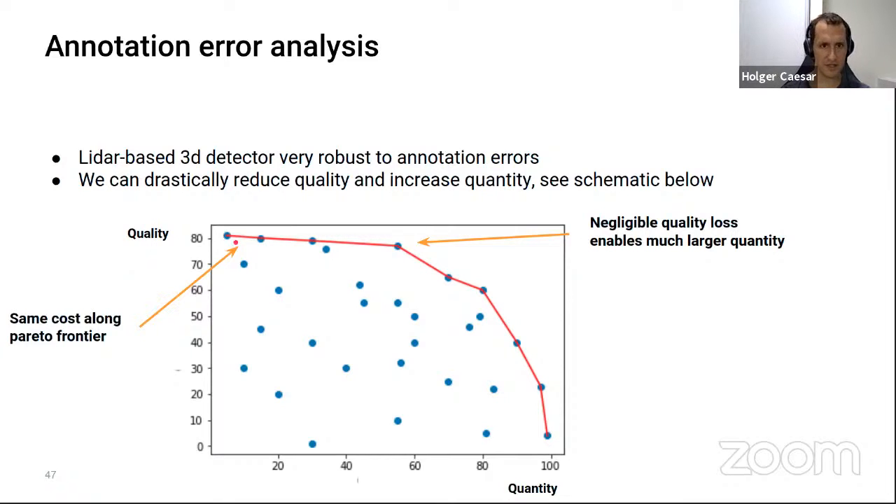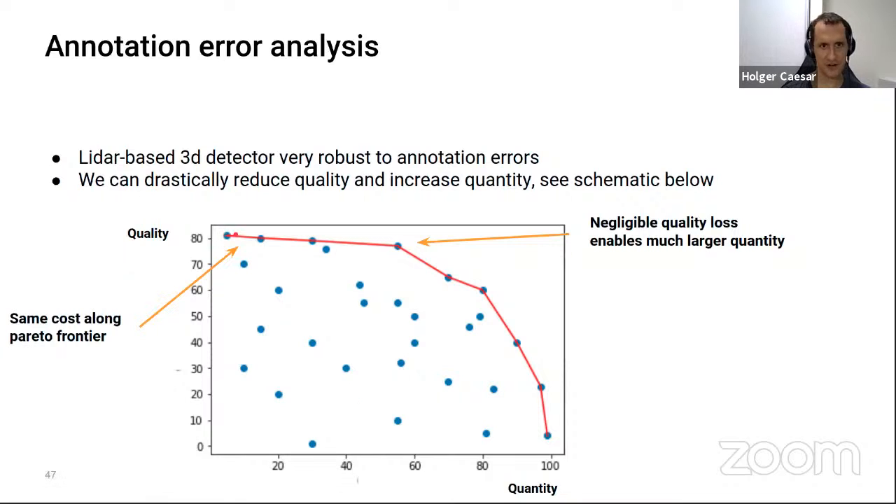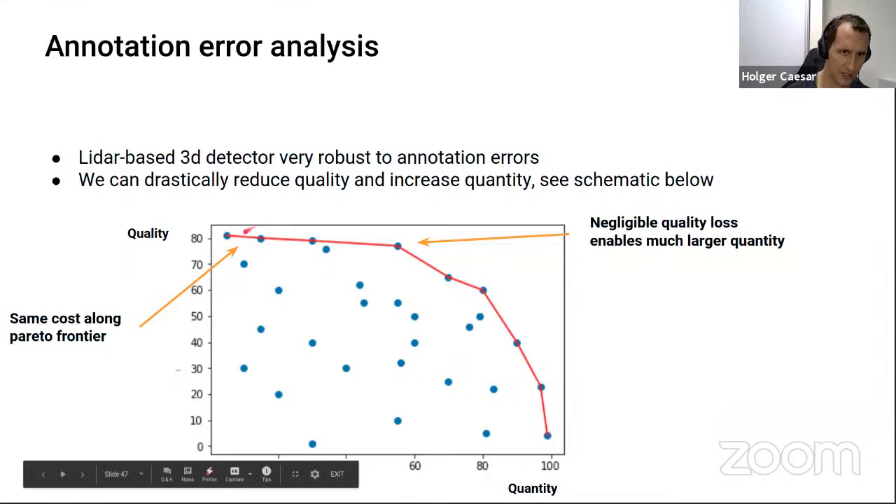And here I've plotted this trade-off between quality and quantity. This is the Pareto frontier where we have the same cost. It's just abstract numbers, but I'm assuming that along this frontier we have the same cost. So we can either go for high quantity or high quality.